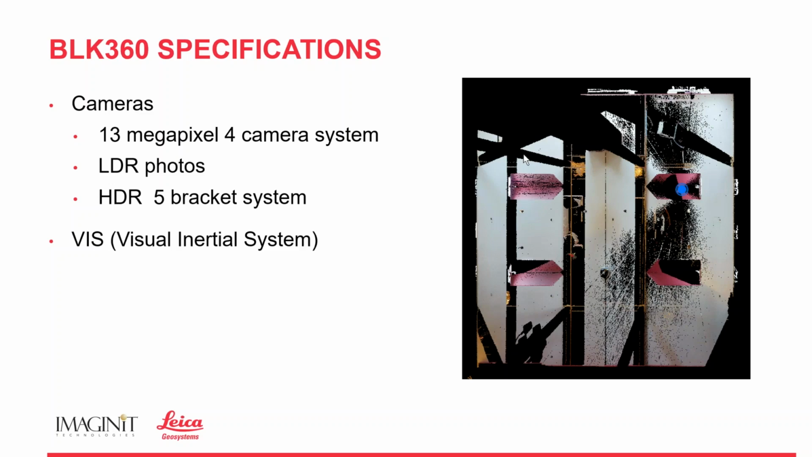Well, the VIS system is a series of cameras built into the scanner that's going to allow the scanner to realize when it is being moved and be able to then start looking around with those cameras and seeing common points from one scan setup to the next.